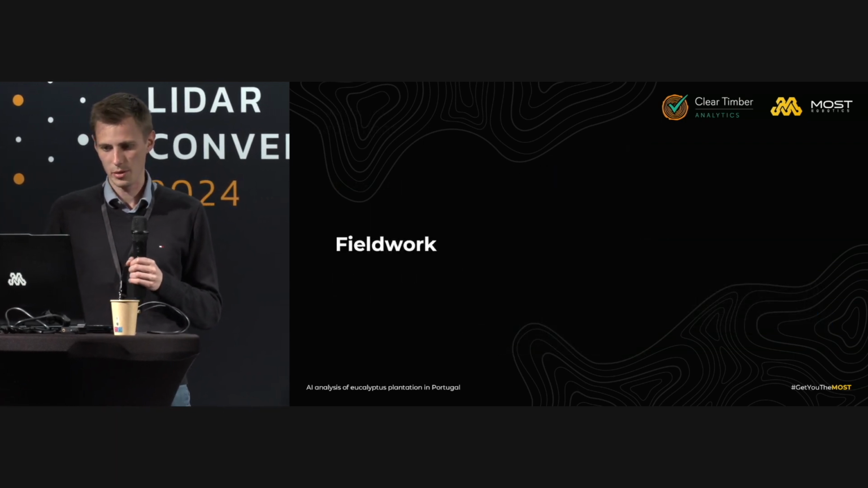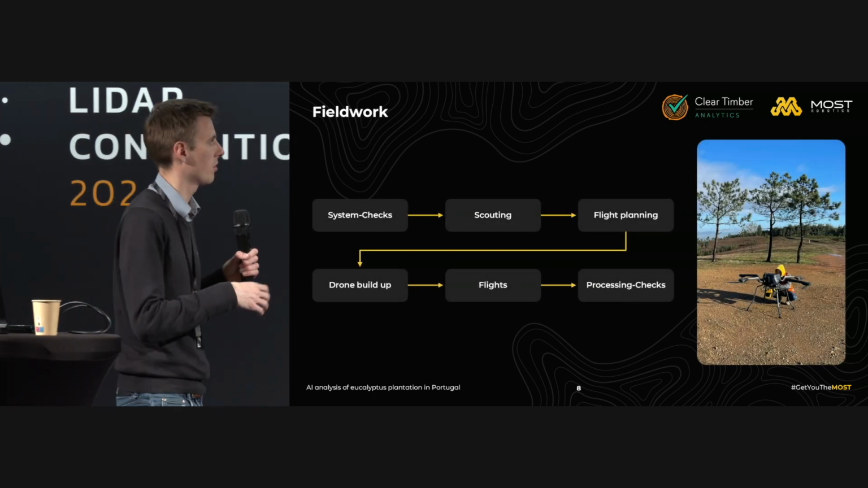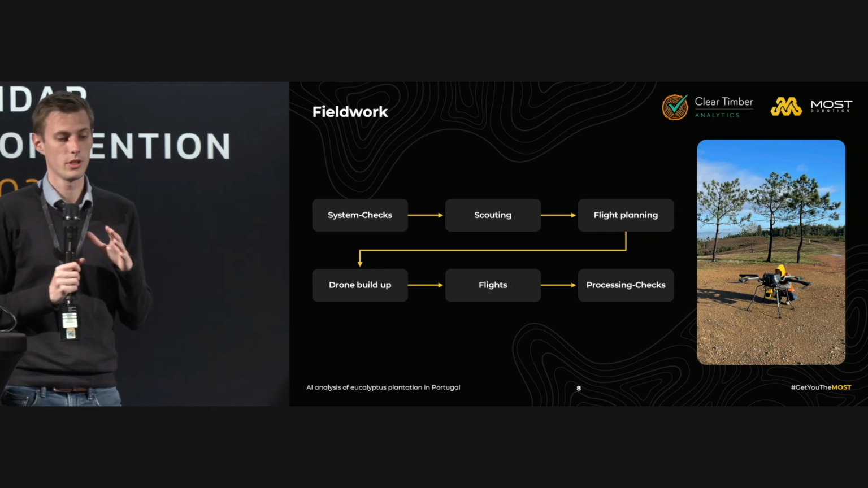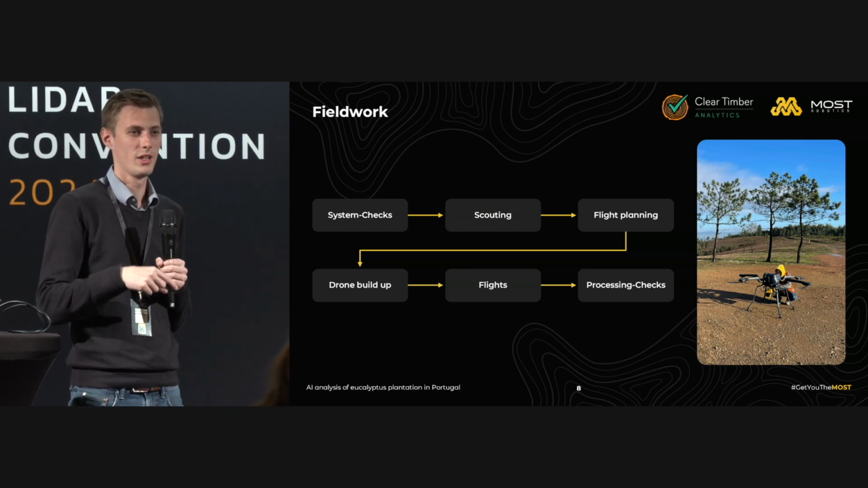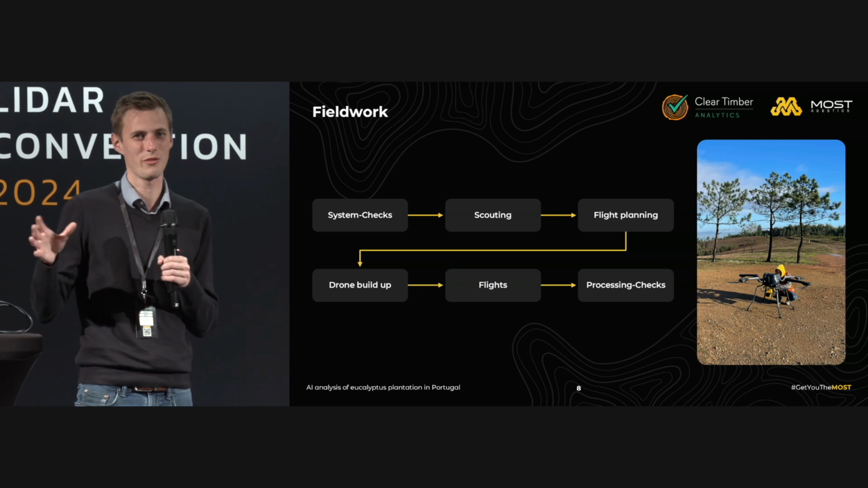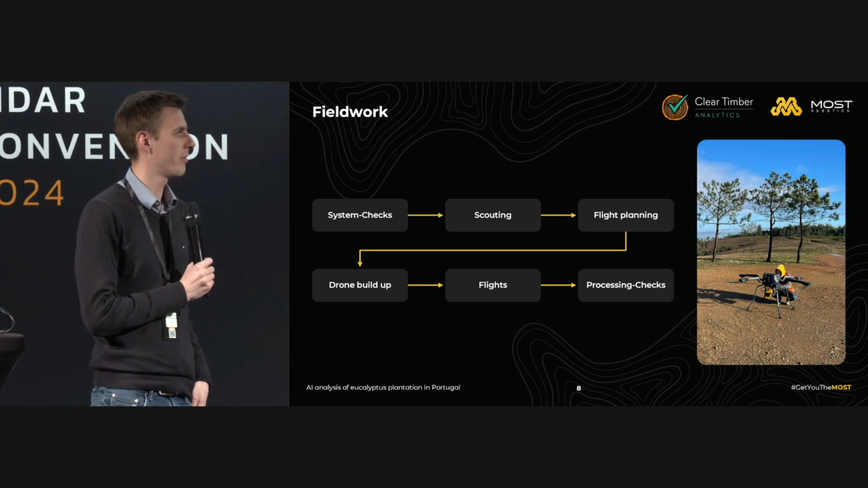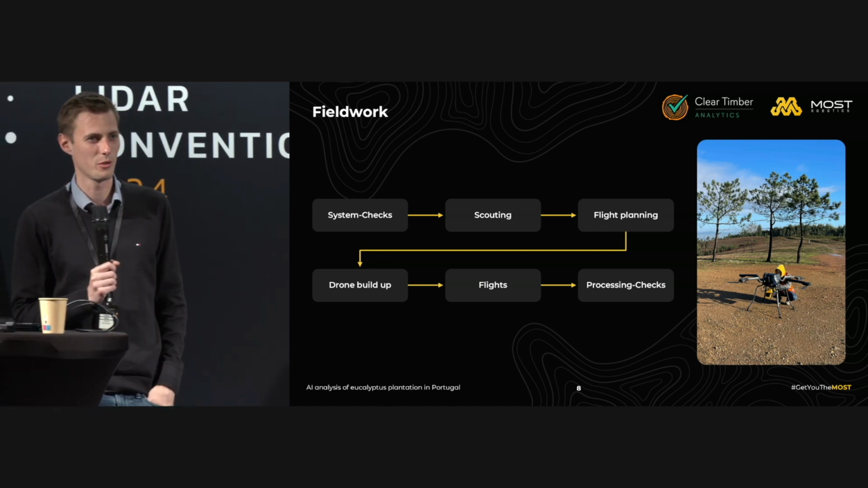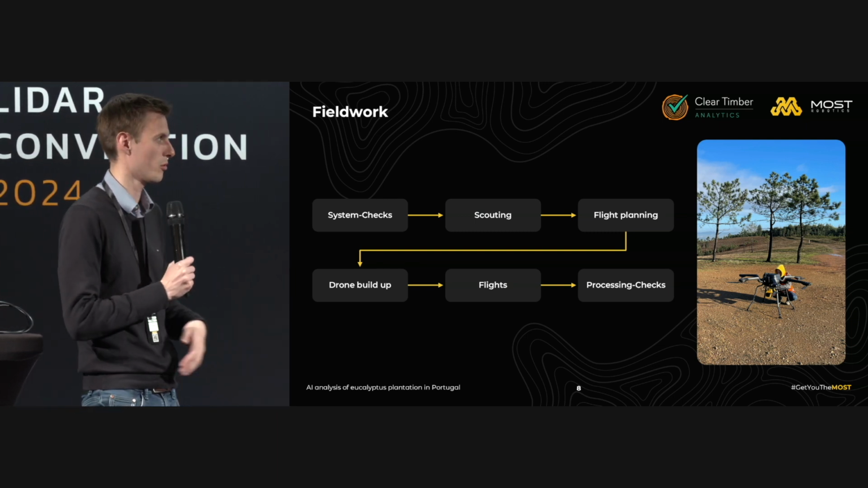So the field work is very easily explained, and I will show you a video of it later. But after we shipped the equipment to Portugal, the first step was calling the customer so he could check that everything is there, because we have to ship the batteries and the drone separately. So there are a lot of edge cases when you do projects like this where everything could go wrong and then you are there with a pilot and don't have batteries or something is broken.